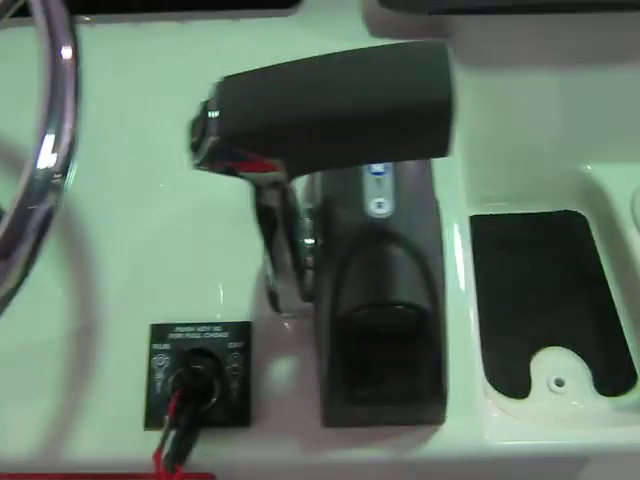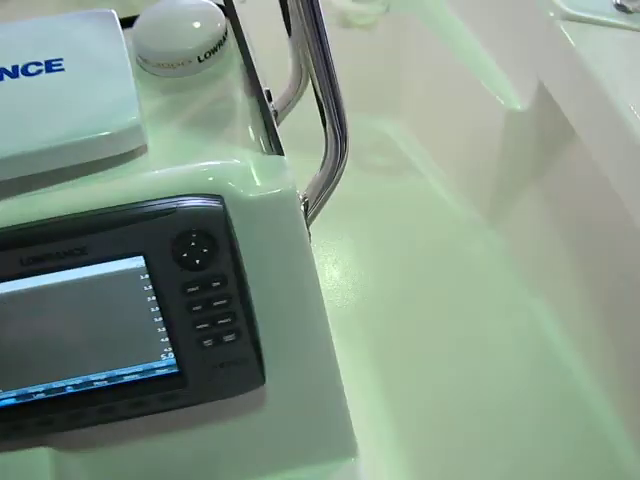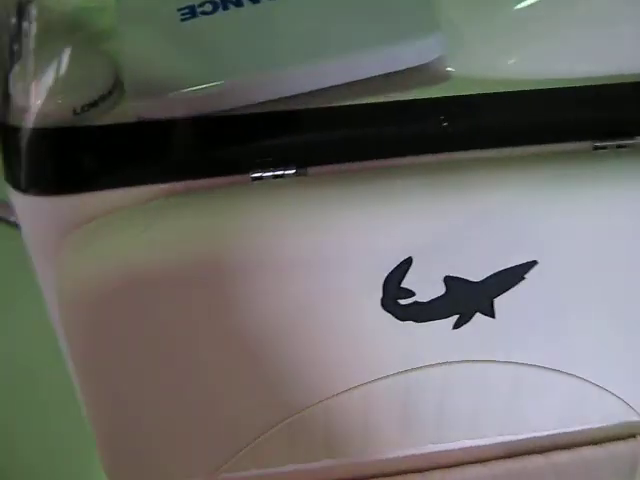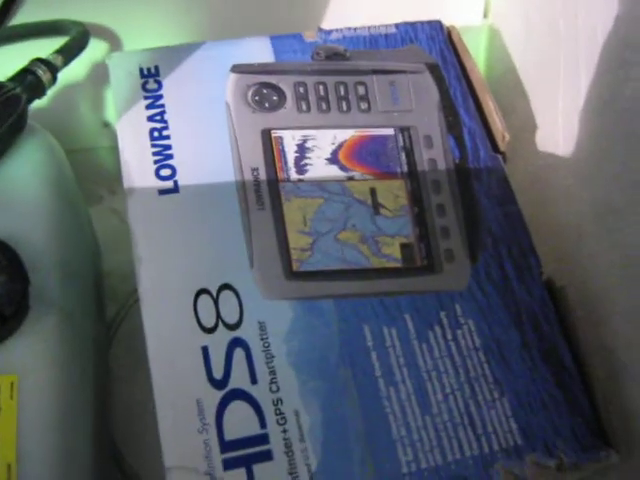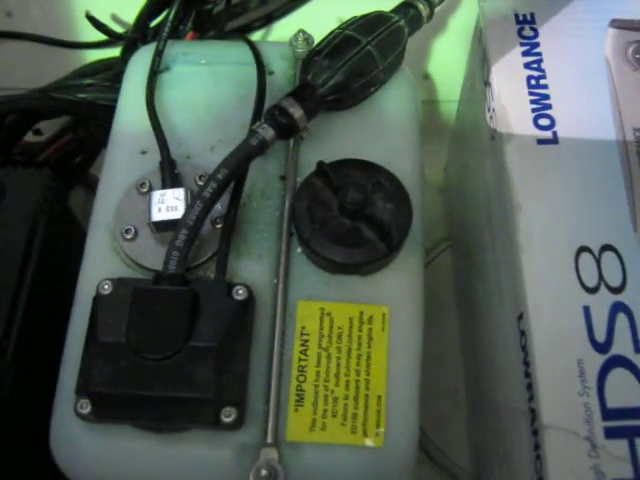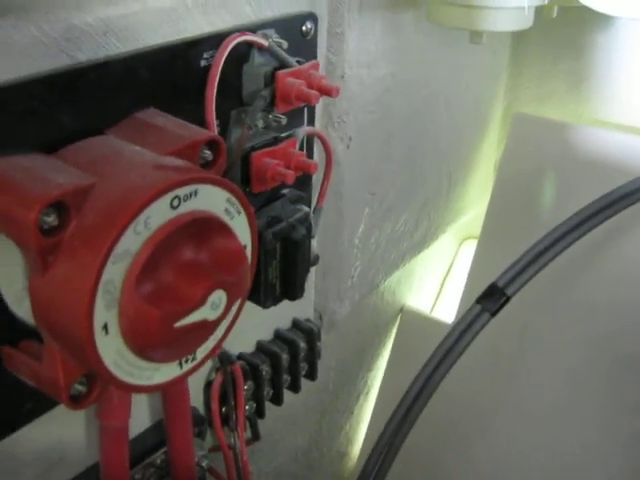And I'm just going to spin you around underneath the dash, and we're just going to show you where everything is. So if we come down to here, open up the seat. Okay, there's your structure scan module, that gray box in the back there. I put the box for the HDS-8 down in here as well. There's your oil and battery strapped down right beside. This is your main shut off, and it has circuit breakers in here as well.